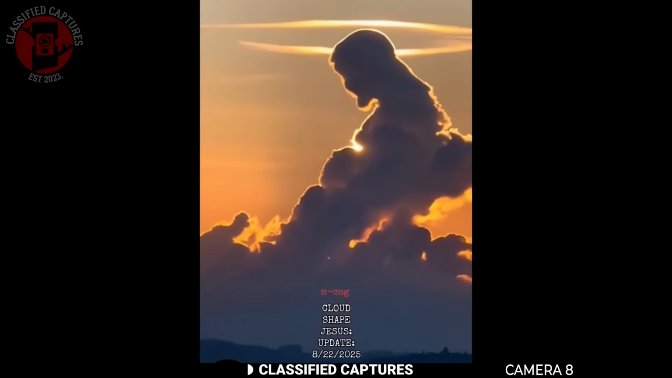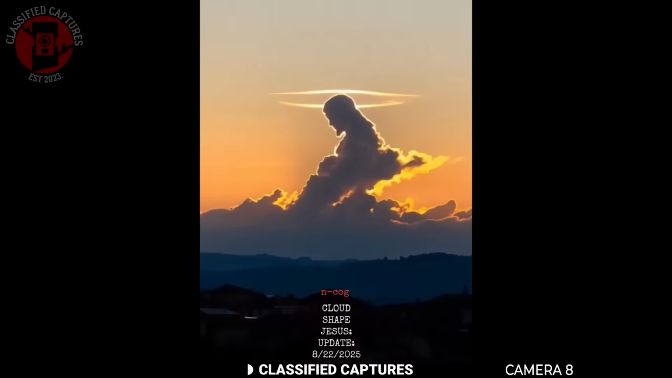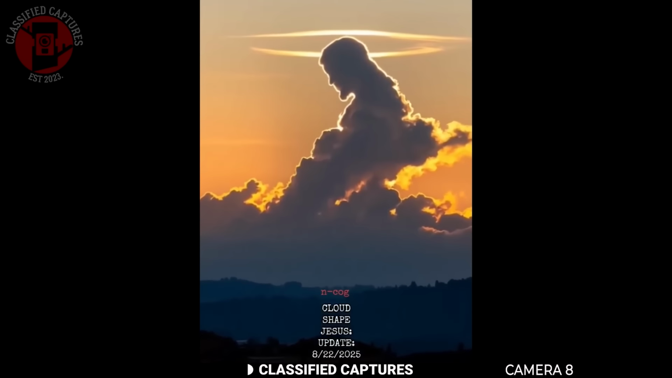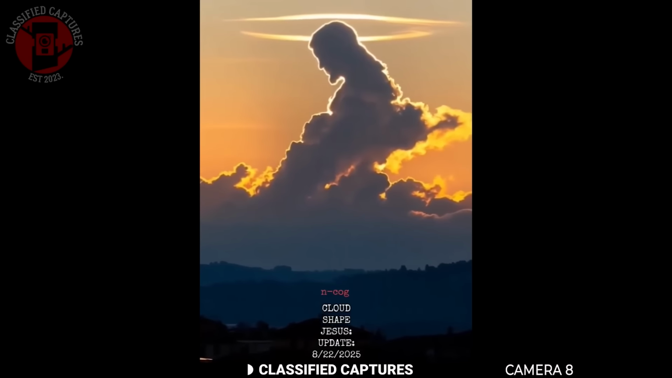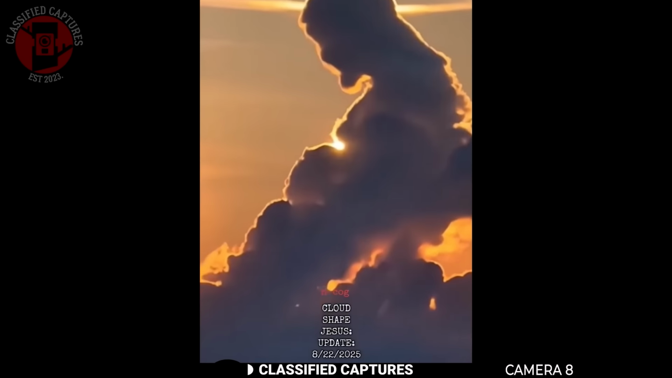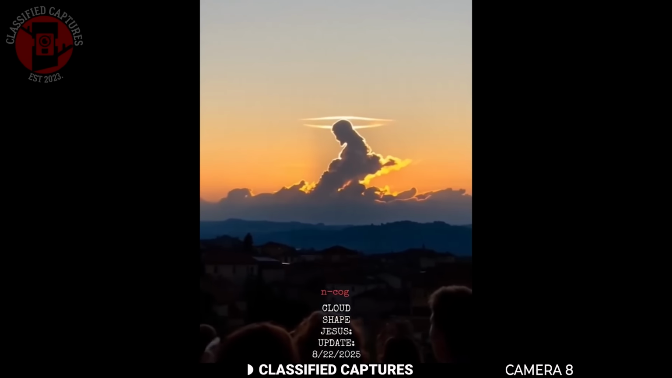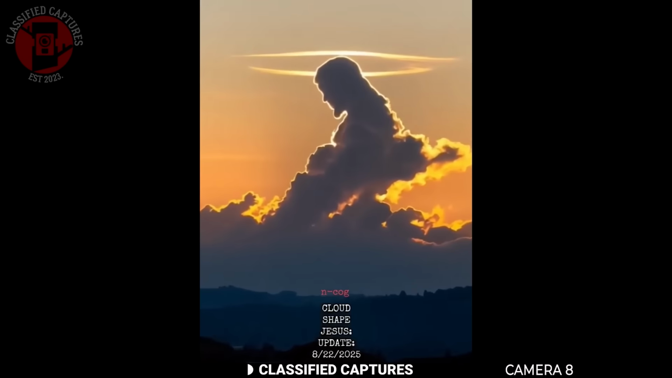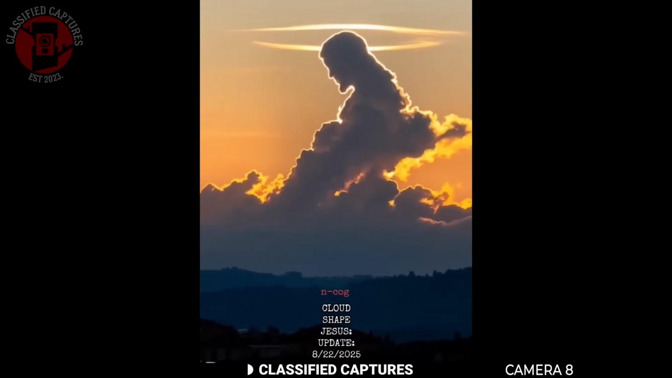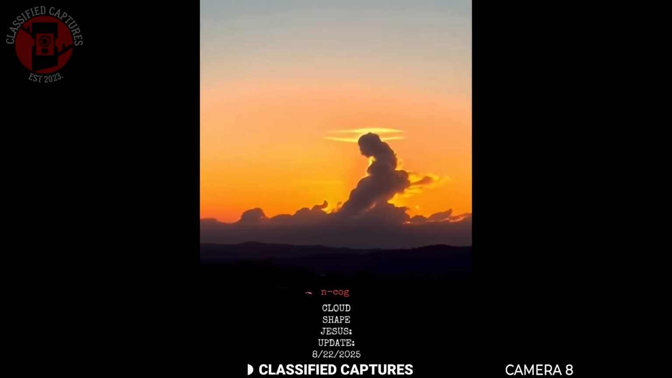A clip has been circulating online showing what many people are calling a heavenly sign. In the video, there appears to be the outline of a figure resembling Jesus looking downward with what looks like a large glowing halo around his head. The sky itself is golden, adding to the dramatic effect. From the audio, we can hear the crowd of onlookers reacting, several crying out, convinced they're witnessing something divine. Many Christians who've seen the clip say it feels like a holy vision or a sign from God.